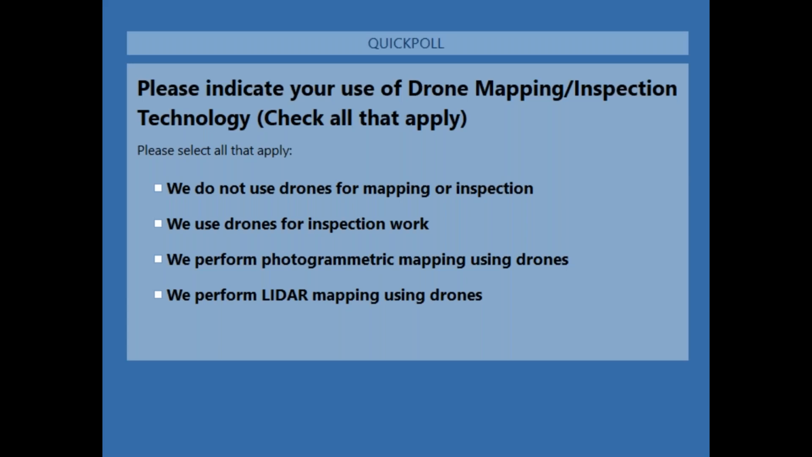Please indicate your use of drone mapping/inspection technology. Check all that apply. This is a question we usually start off our webinars with just to get a good idea of the user group that's with us. I'll go ahead and share those results once everybody's done voting.